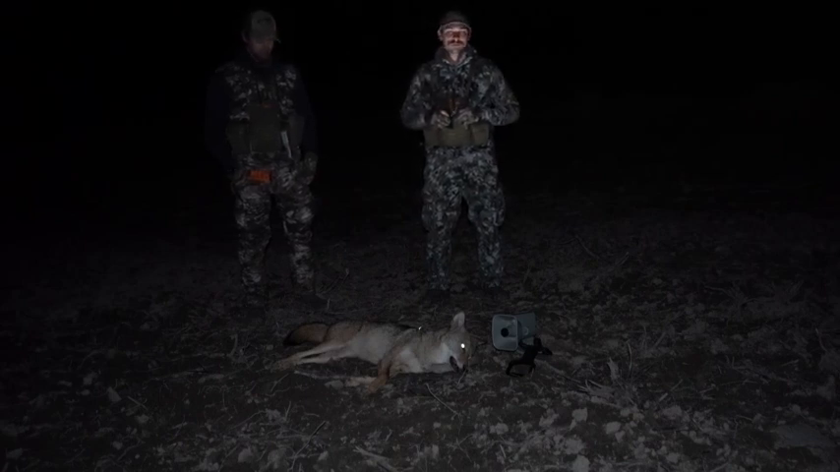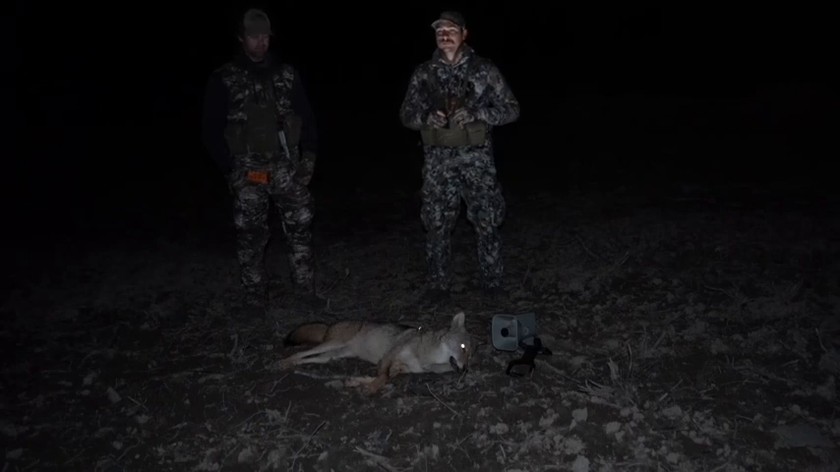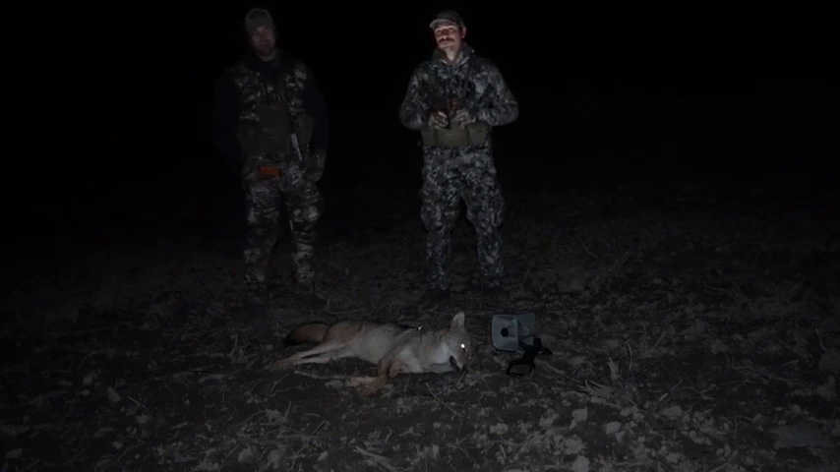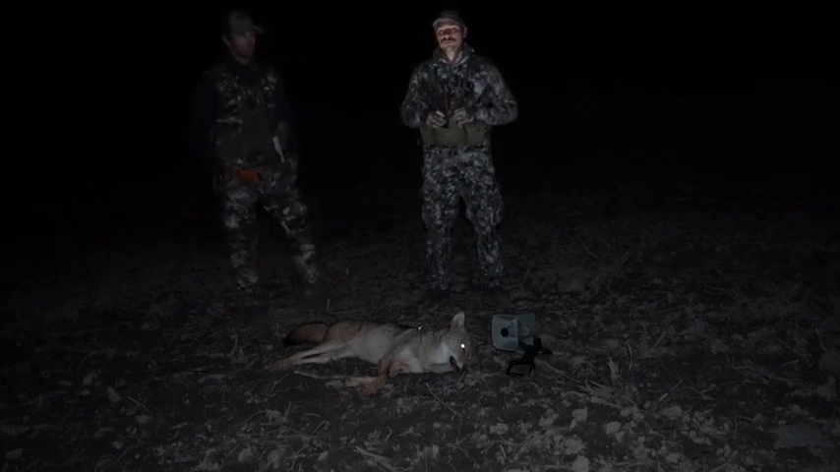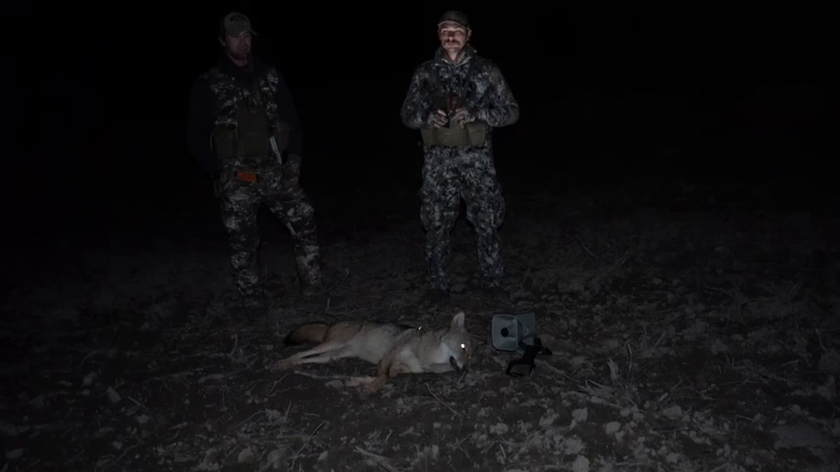But finally, we're able to hit a spot I've had high hopes for, of being a good spot. First time coming here all year. Ended up getting coyote 7. Really wasn't much to it. We popped out, nice big open field, but there's some deer down in the corner. Set our calls out, got back to the tripods and looked around a little bit.